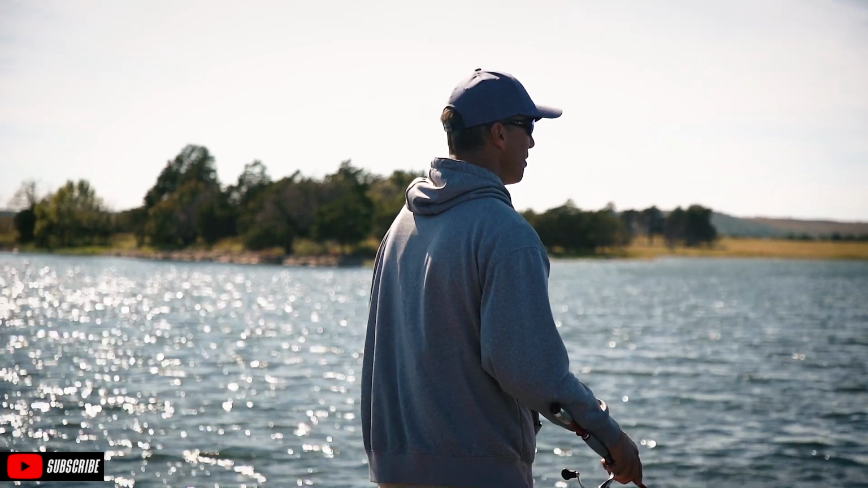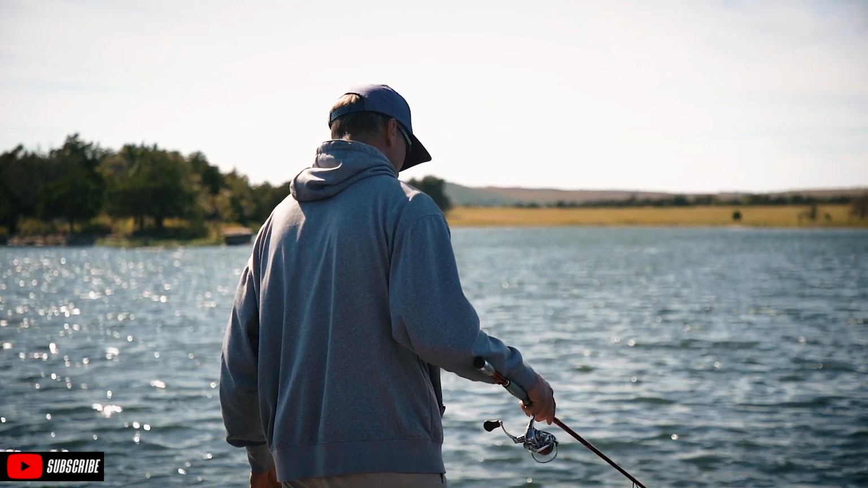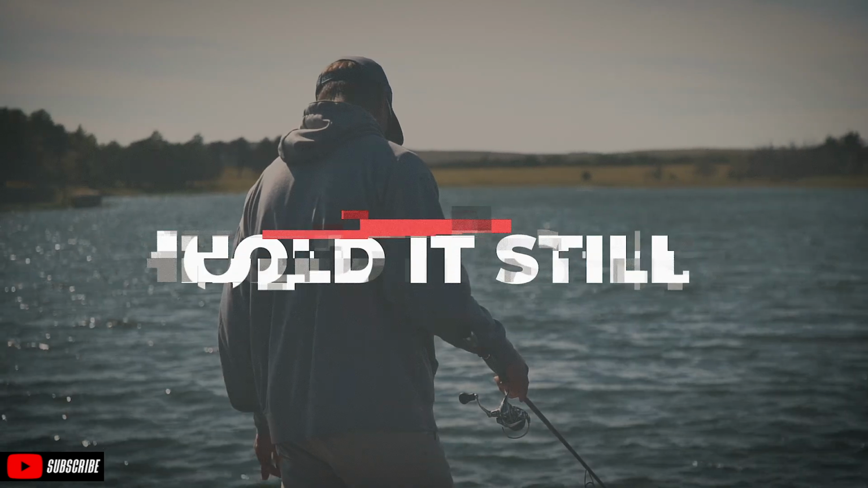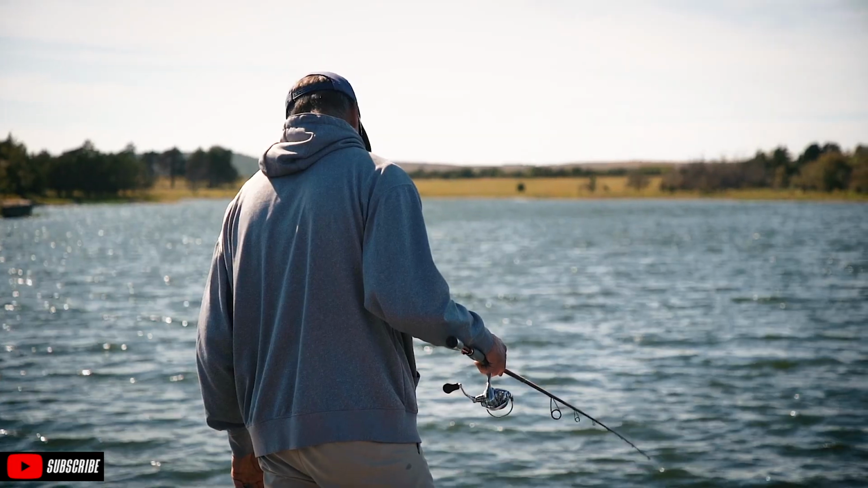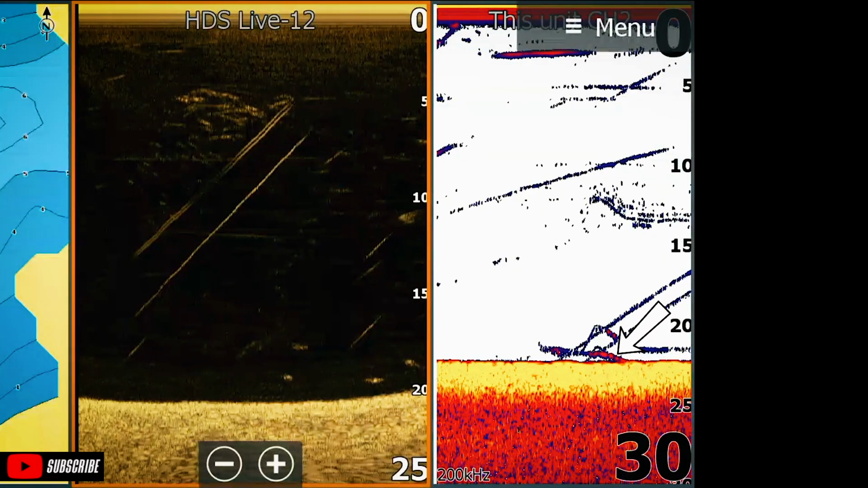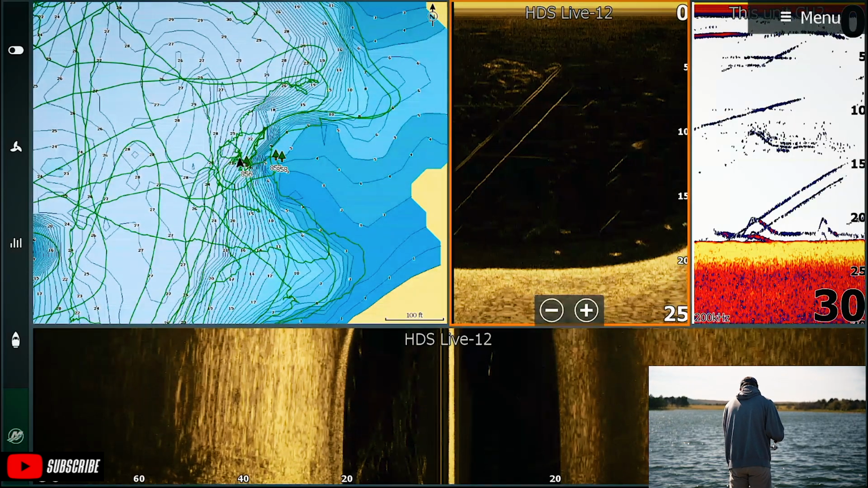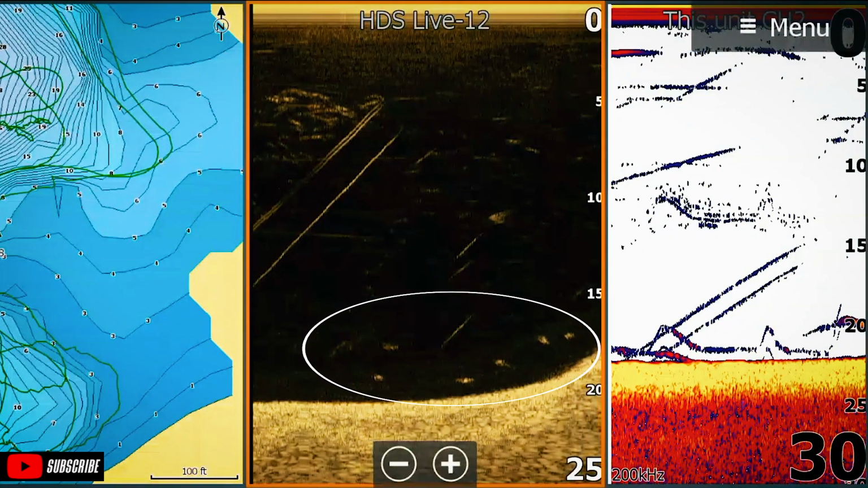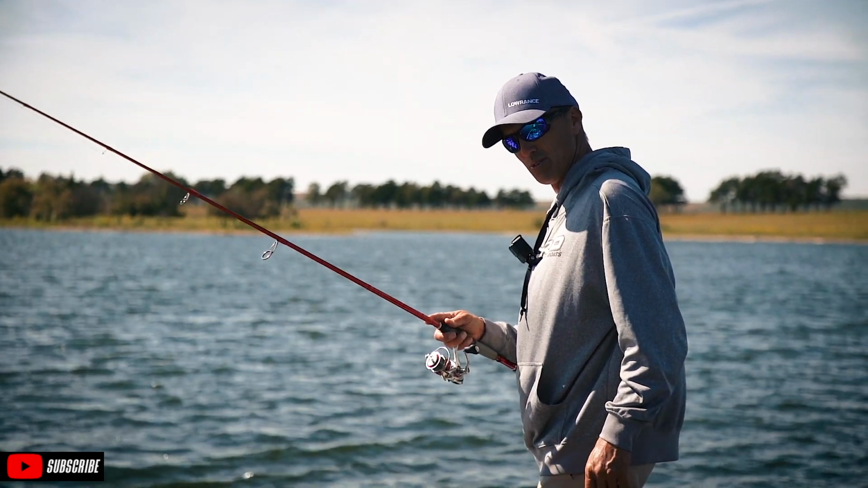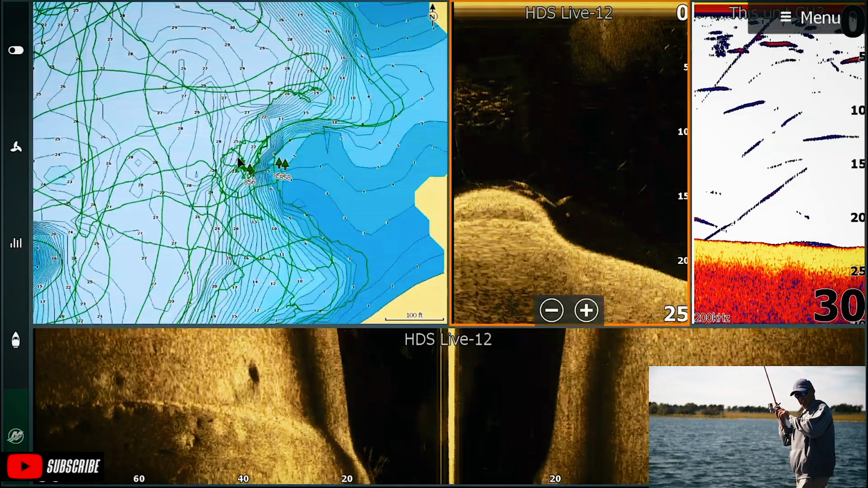I have found so much of the time, one of the biggest mistakes I make with a drop shot is I move it too much. The stiller I can hold it, generally speaking, the more bites you can get. I've got one sitting there looking at it right now. Nope, he left. Some in the back, behind me. See him right there on that drop. Cool shot though. Perfect shot of some fish. Oh, there's a bite.